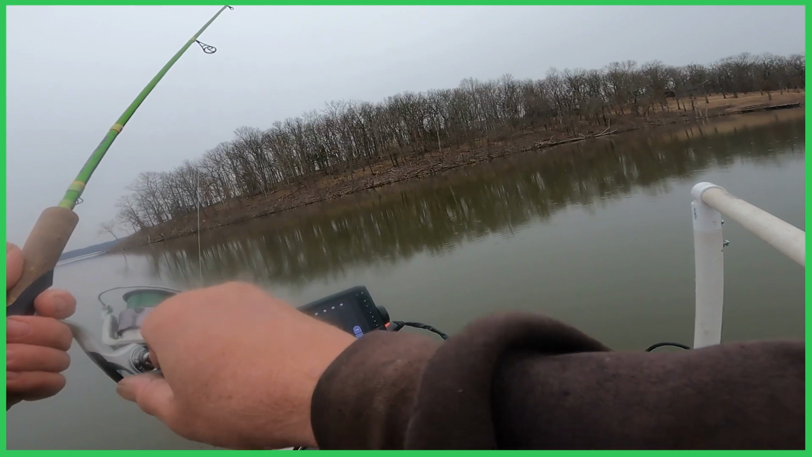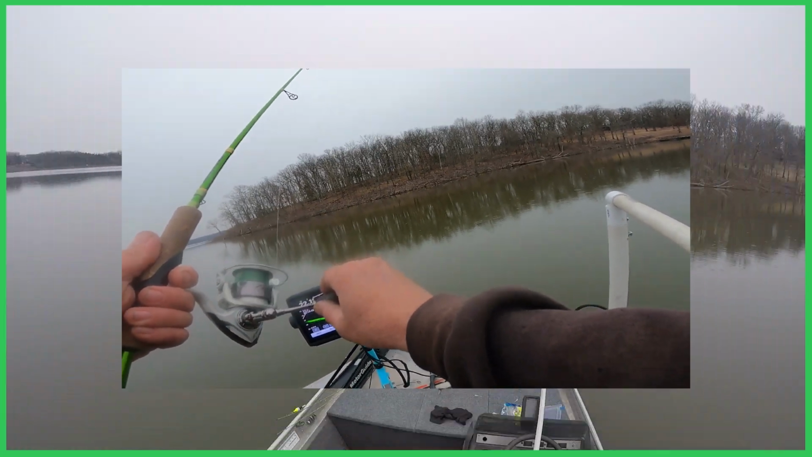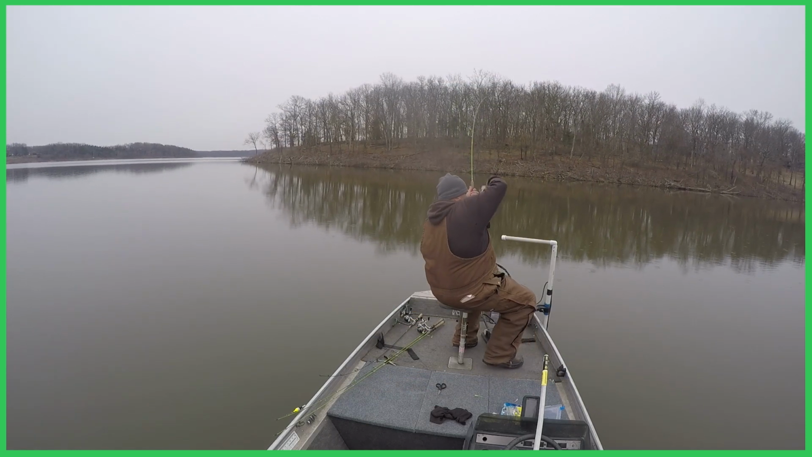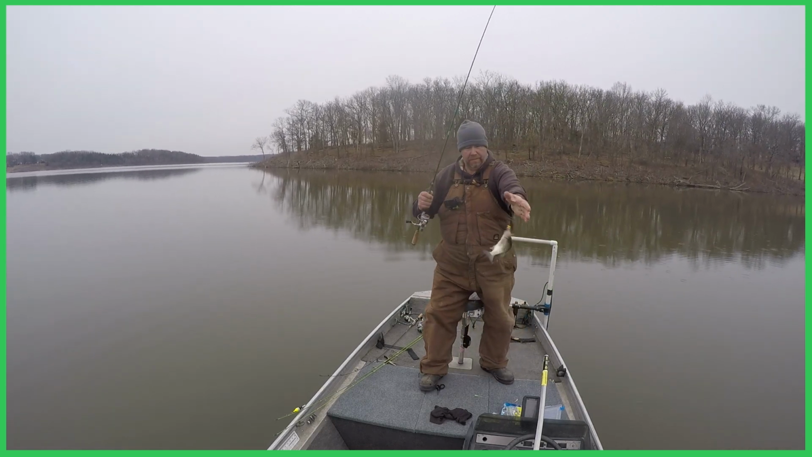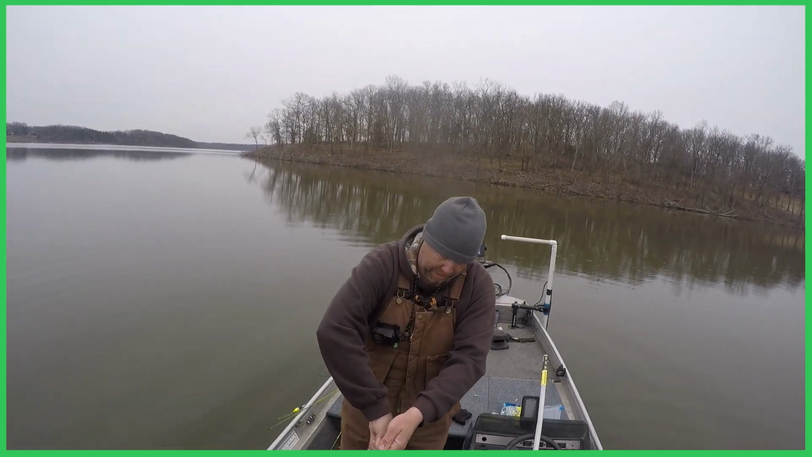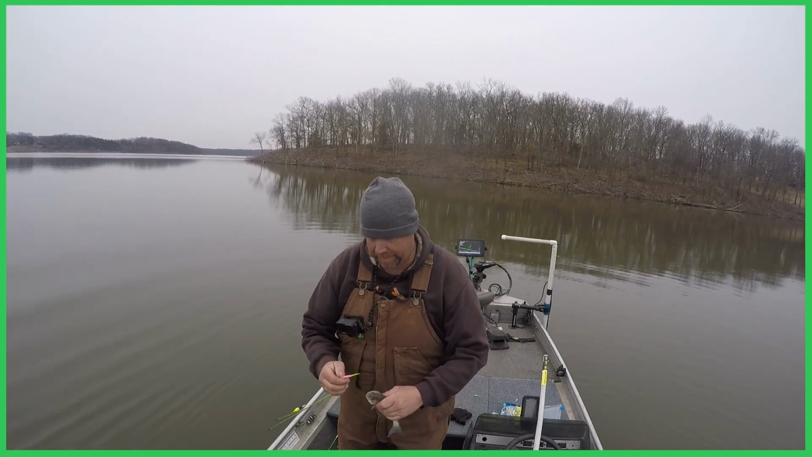That's biggest I've caught on Pomme. That's a nice fish. That's a white bass. What the heck's he doing hanging out down there? Let me have my deal back, boy.